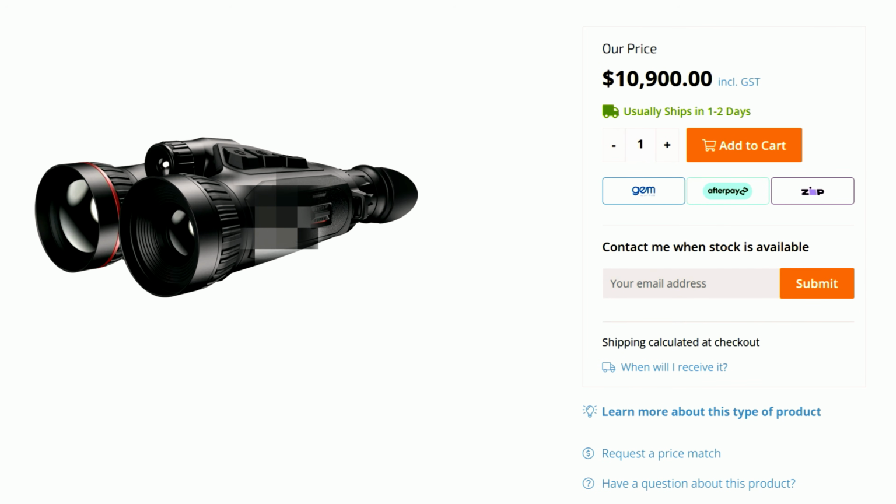When most hunters think thermals, they think big money. Thermal binoculars with rangefinders, thousands and thousands of dollars. And while those setups are impressive, they're not really what I was looking for. I wasn't trying to build the ultimate night hunting setup, I just wanted something that would help me find animals more efficiently. And that's what led me to a thermal monocular.